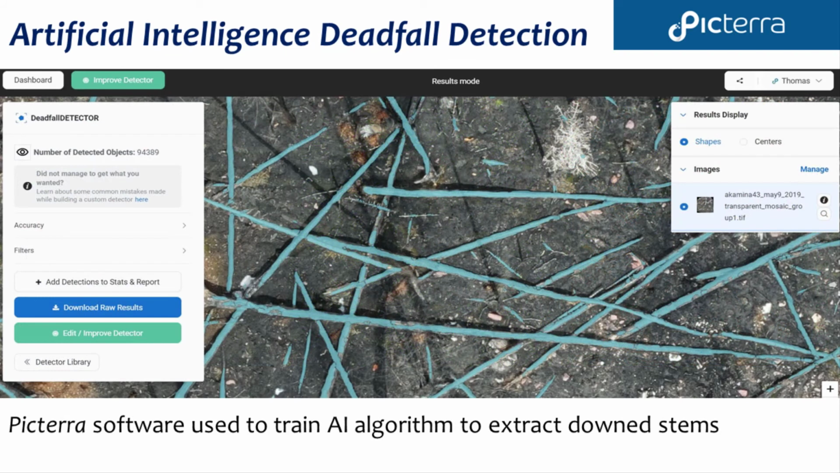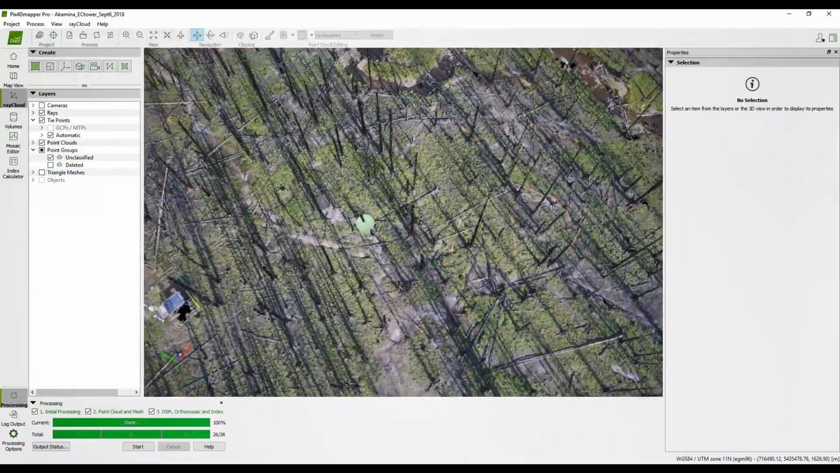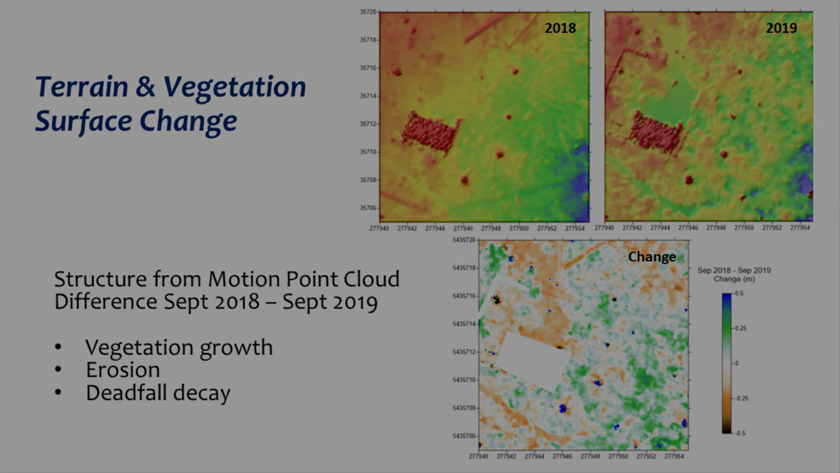Also, using artificial intelligence algorithms in the Picterra software platform, it is possible to identify and extract individual down stems. Of course, a benefit of UAV data is the ability to construct three-dimensional point clouds using structure from motion. Here, the post-fire landscape dynamics are clearly visible in this comparison of SFM surfaces from 2018 to 2019. Morphological changes due to vegetation growth, down stem movement, and terrain erosion can be easily discerned.